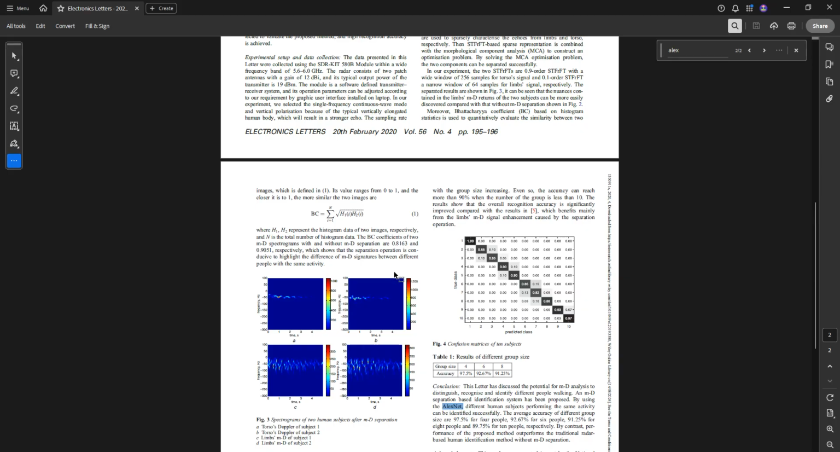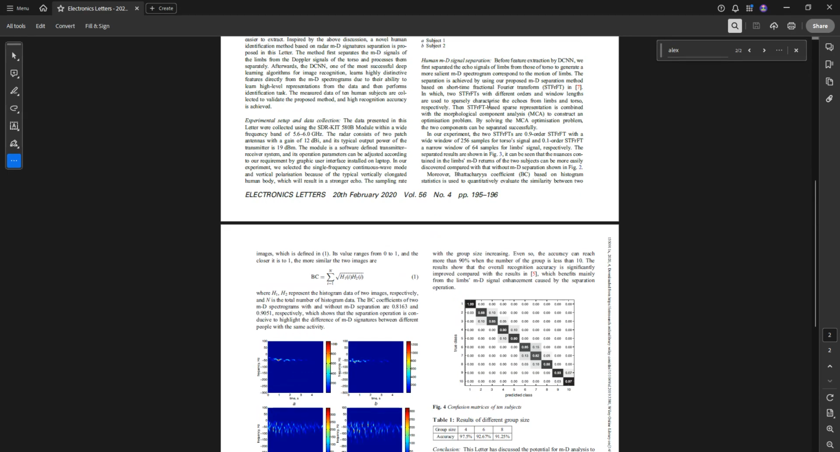Okay, they also employ an algorithm that is based on the short-time fractional Fourier transform, coupled with what they call morphological component analysis, and they separate between the torso and the limbs movement.